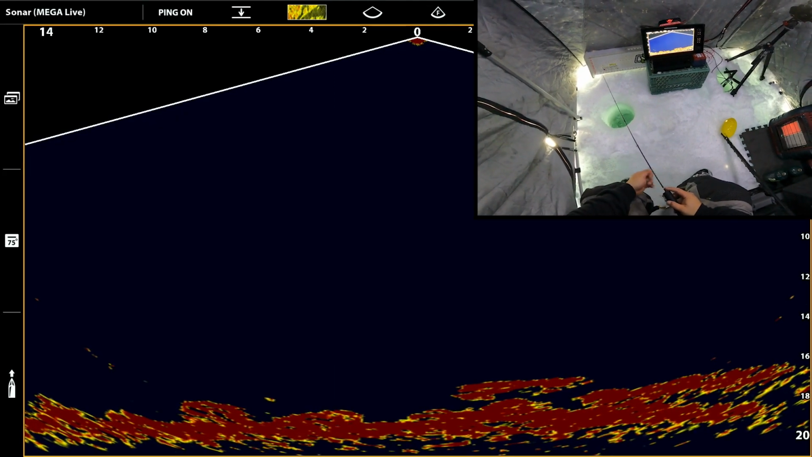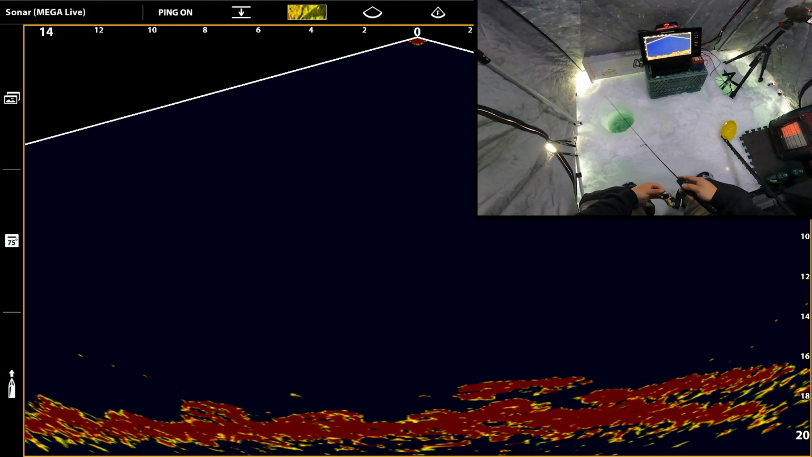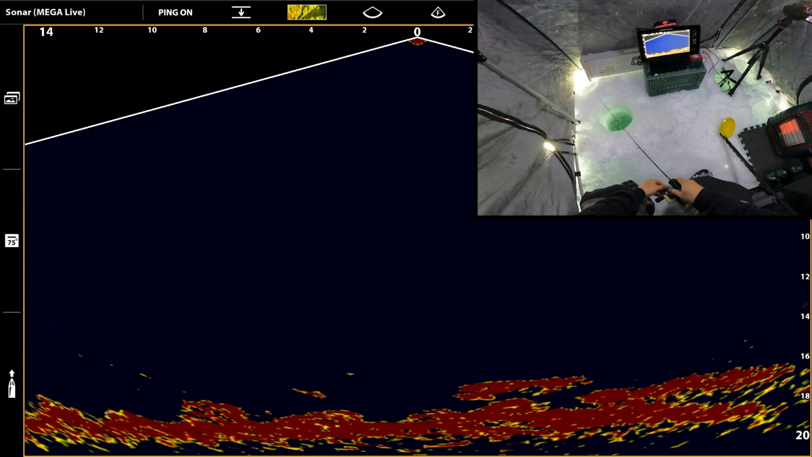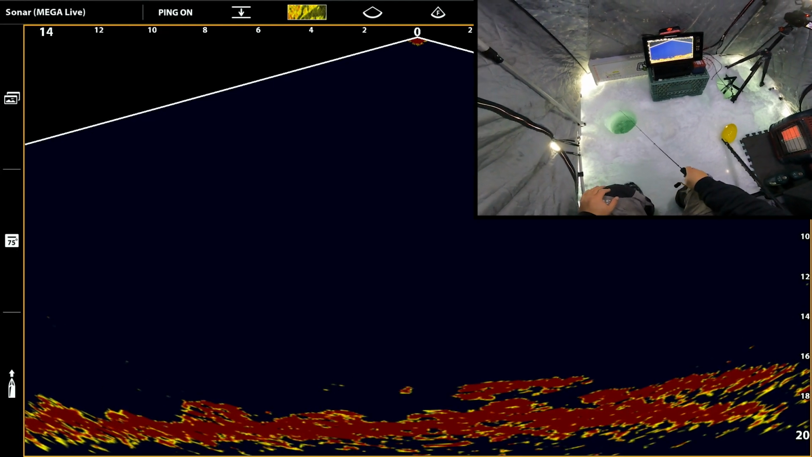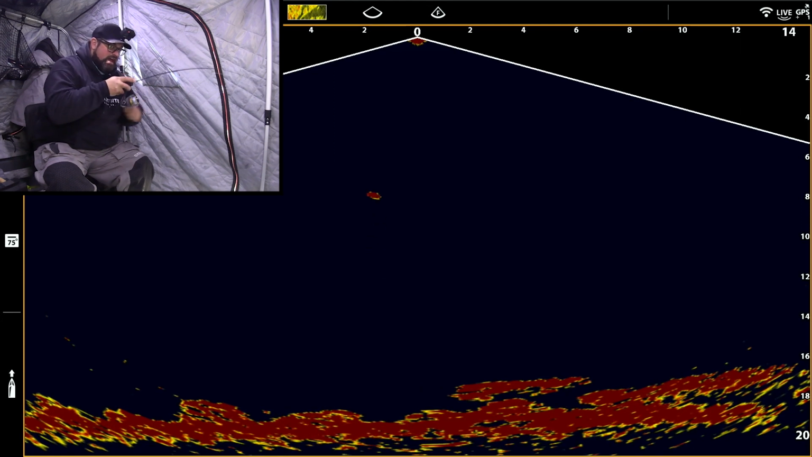There's my bait. Oh, look at this. There's a fish coming up off the bottom too already. Two of them. Oh boy. Okay. Well, this is a very good sign. Holy cow. No, okay. This is not staged at all.